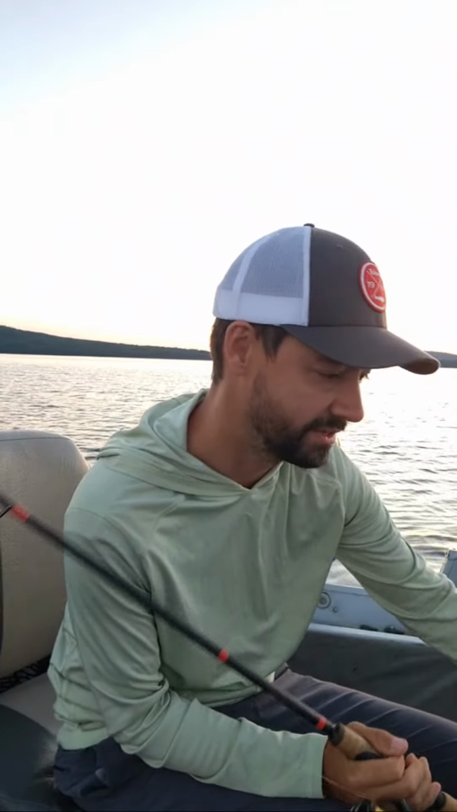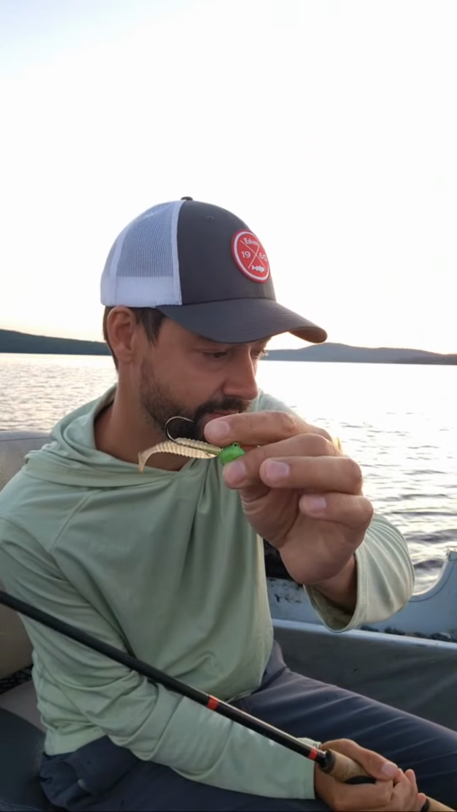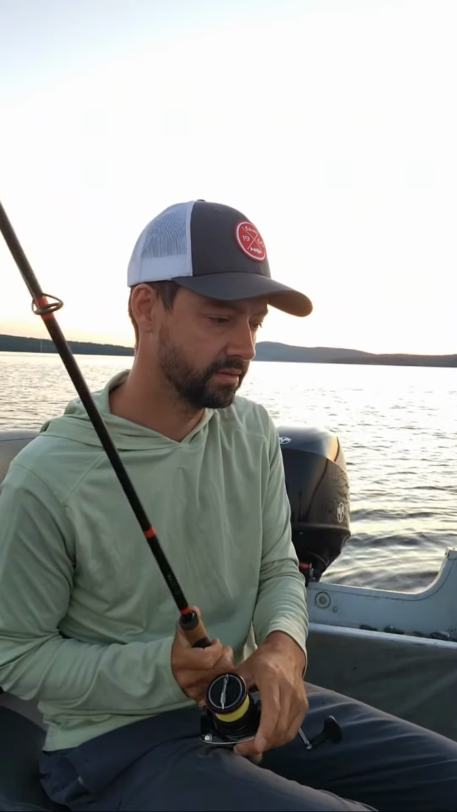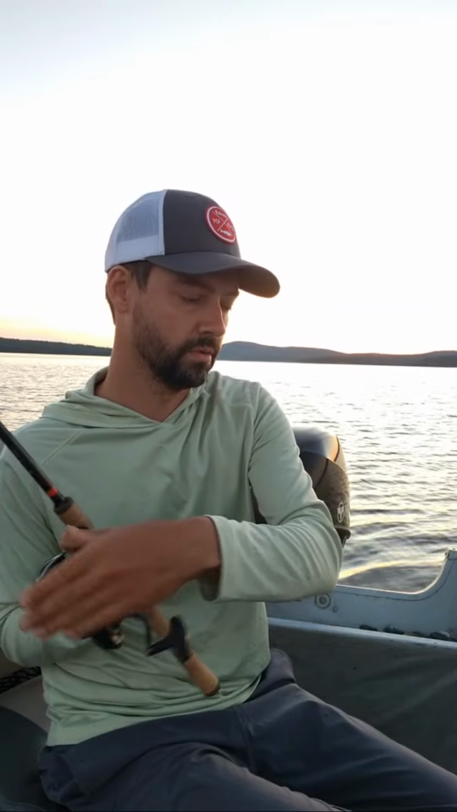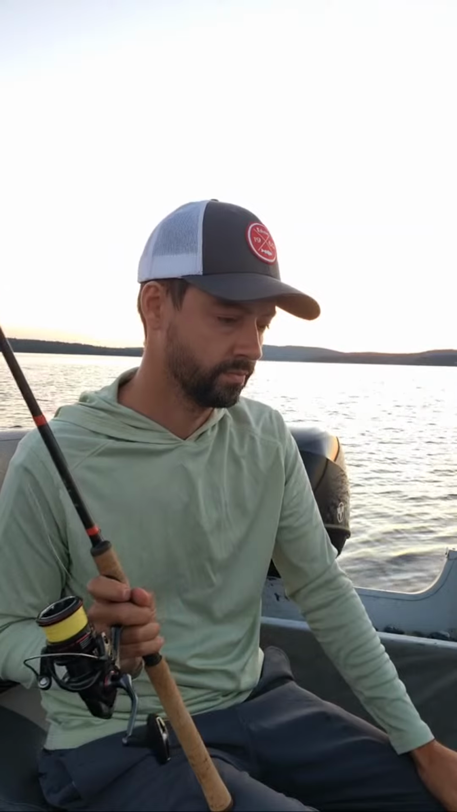Favorite artificial bait for lakers. That right there. So that paddle tail is glow in the dark, and the head is also glow in the dark. So a chartreuse head, which creates kind of a hot spot, and then some sort of glow white or pure glow. Ooh. Two-inch bait to spook this fish.